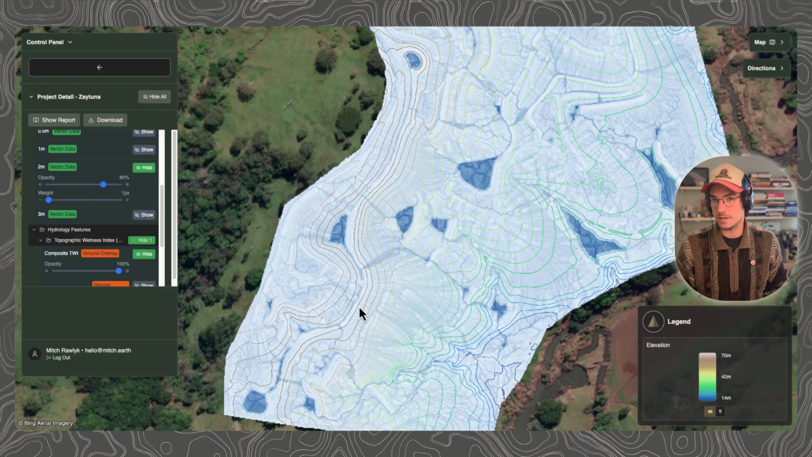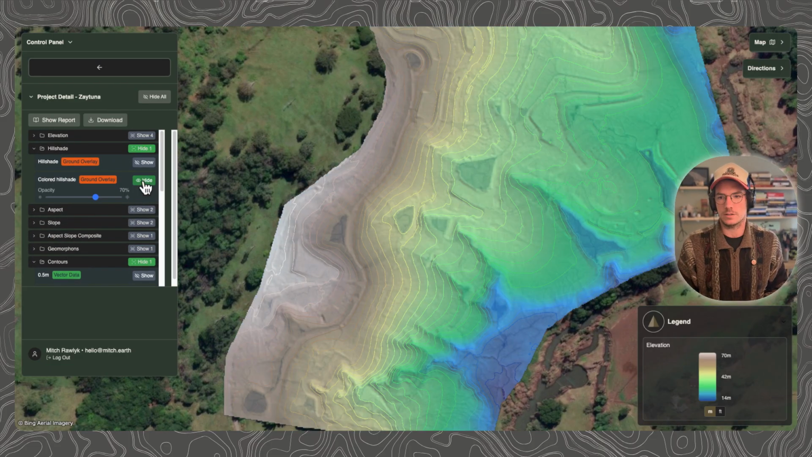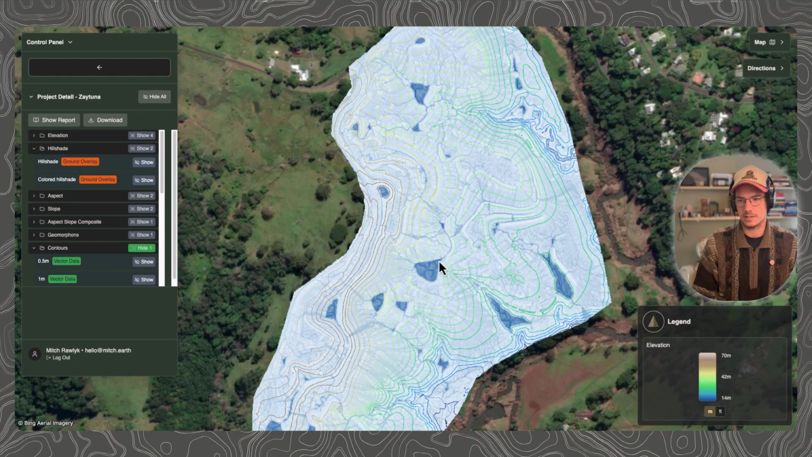So that's about 6 feet in height difference going down towards here. I'm just going to chuck on the colored hillshade here, just to, again, let you see that elevation context there. So in general, water is flowing from the west to the east, in this case, down towards the river.